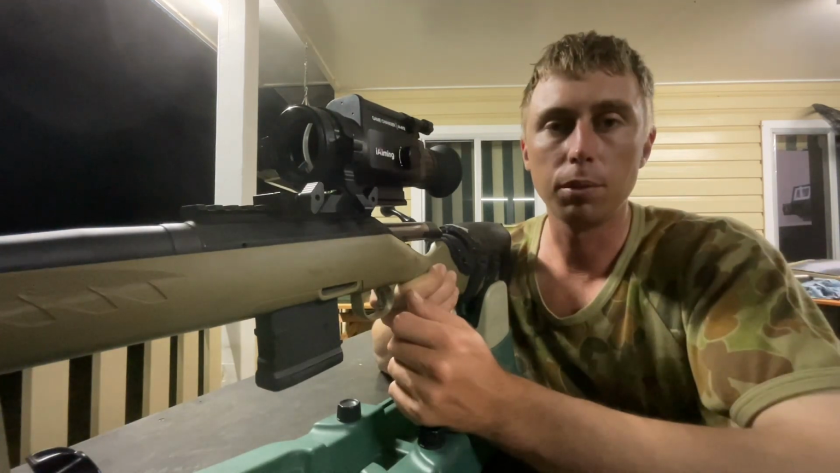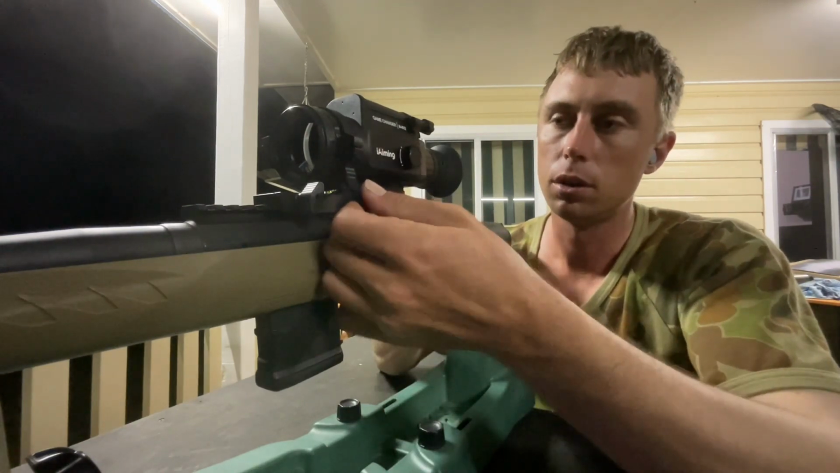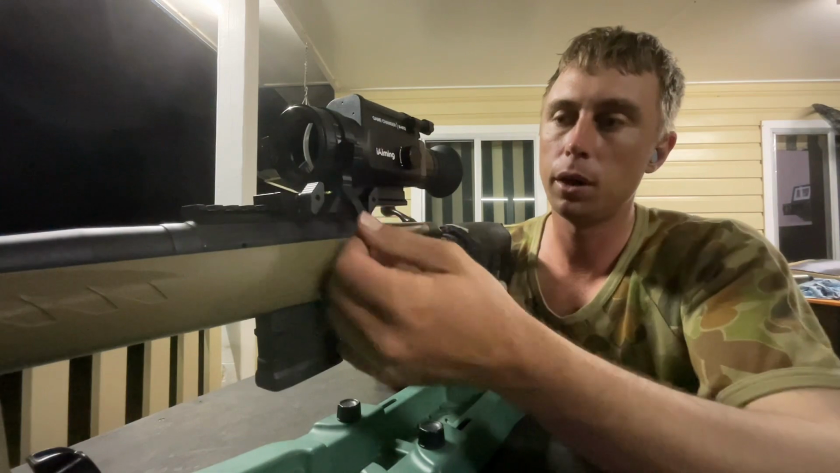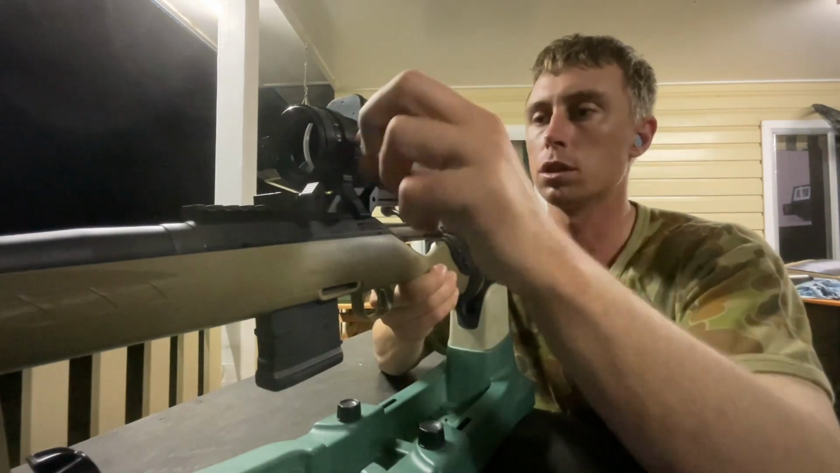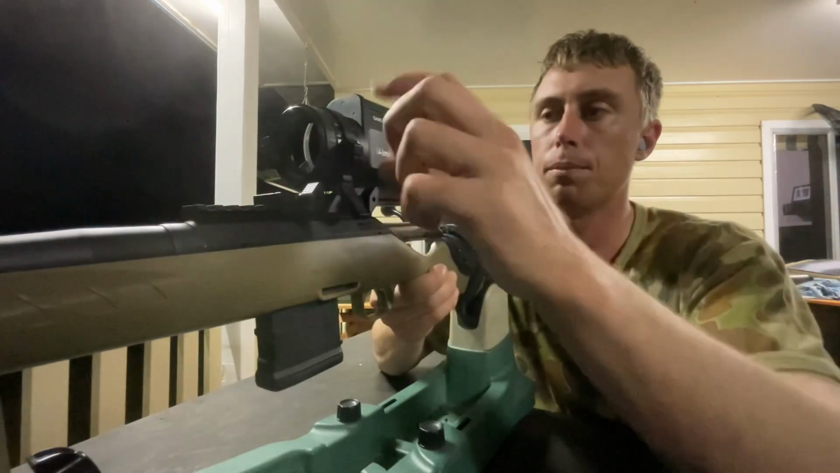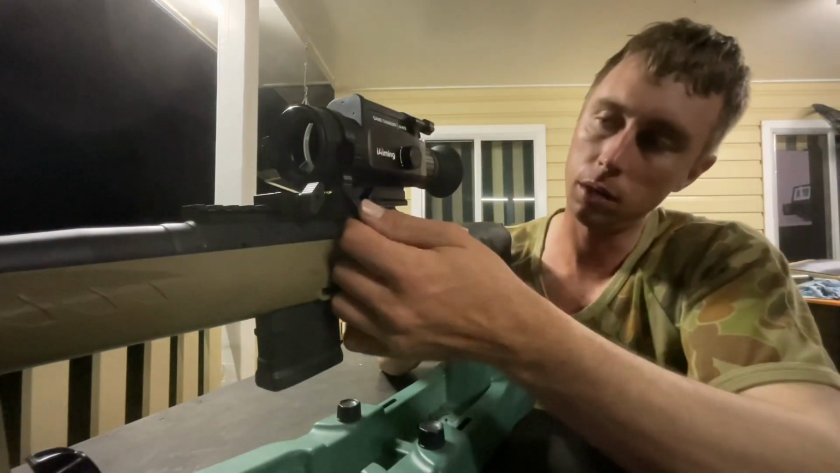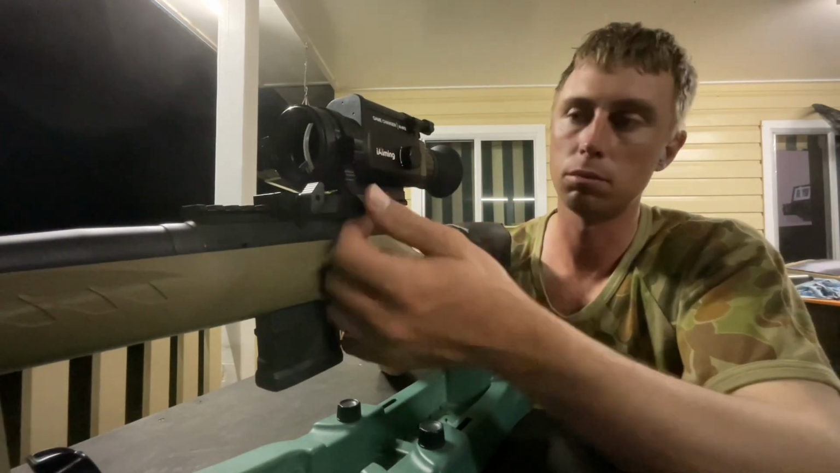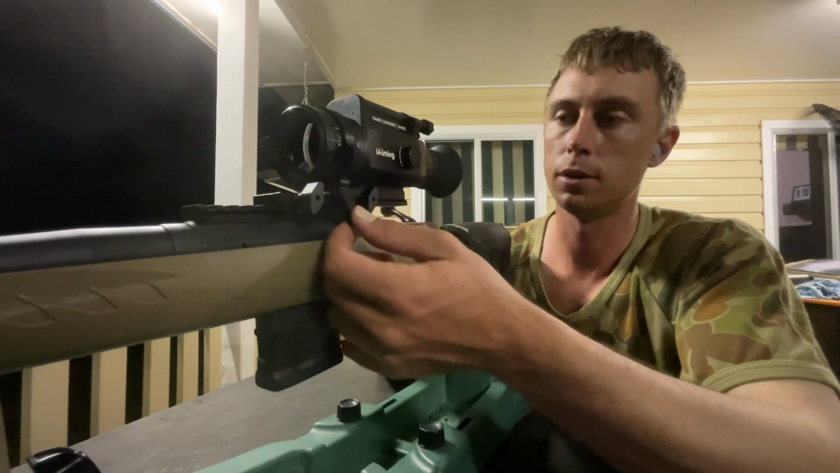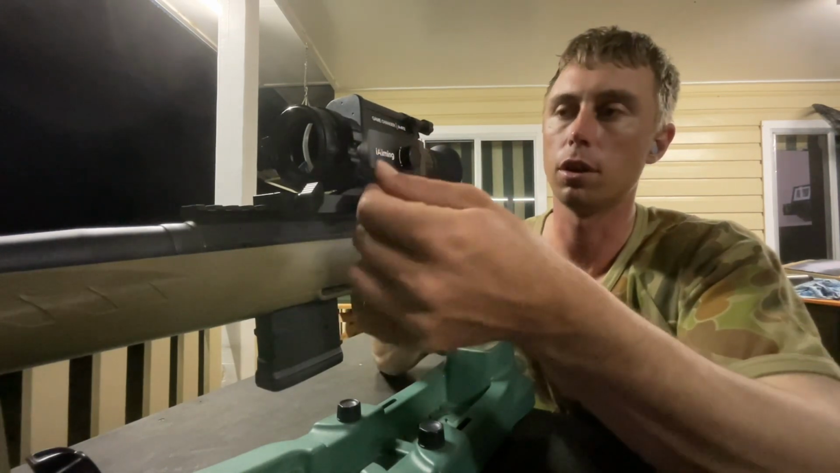I was recommended by Williams Fox Shoot to get a throw lever, just a couple of dollars off eBay. It's just been 3D printed and got a screw through here and a nut here, tightened up. You just have to get the right measurement when you order it, so you know the right size. I just forget offhand what that measurement was, but that makes it so much easier to focus the ring.